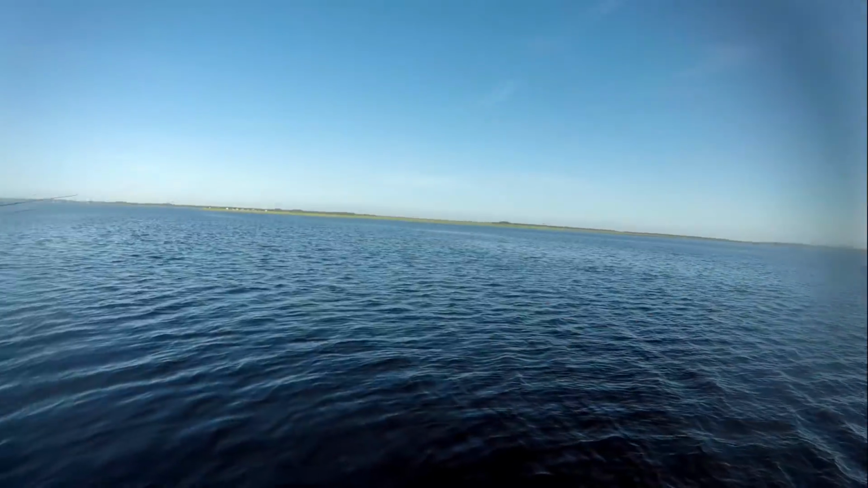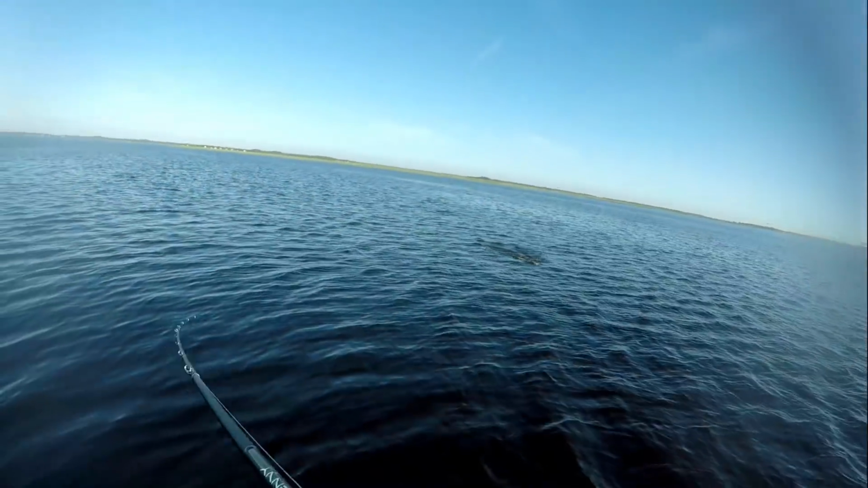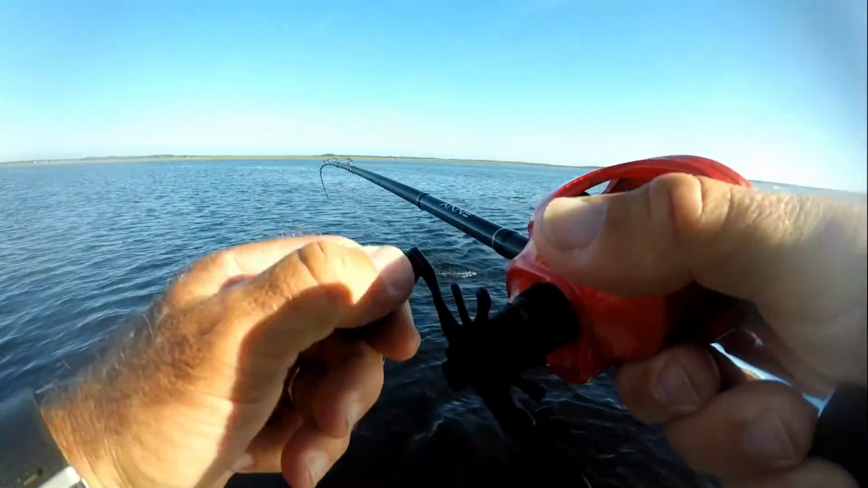That's a fish. What a weird bite that was. Jump! Jump! There we go.